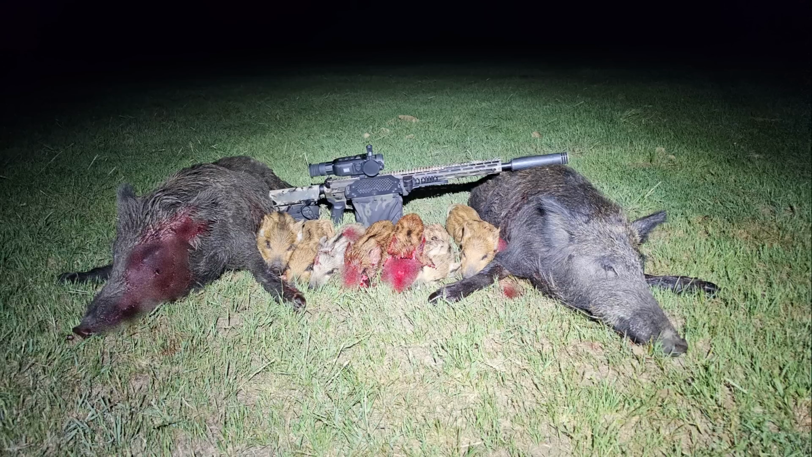Well, as I was getting set up to take my photographs of the 3 piglets and the 2 adults, I hear this sound, which is the echolocation sound of the piglets looking for their mother or looking for each other. And this group of piglets has come out, and they're within about 20 yards of me. I've got my headlamp on, I'm moving around, and the piglets are looking for Mama, who is obviously dead on the ground.